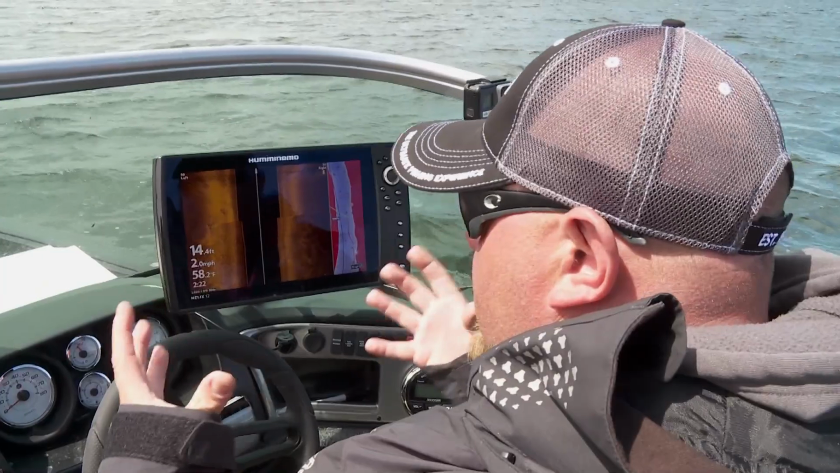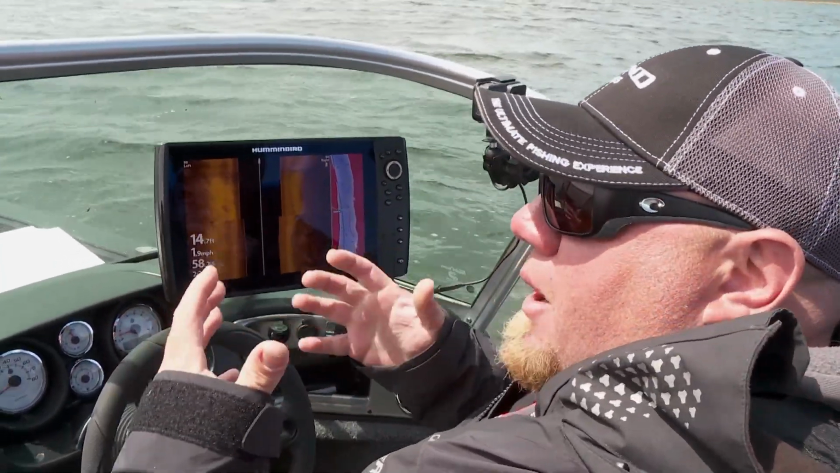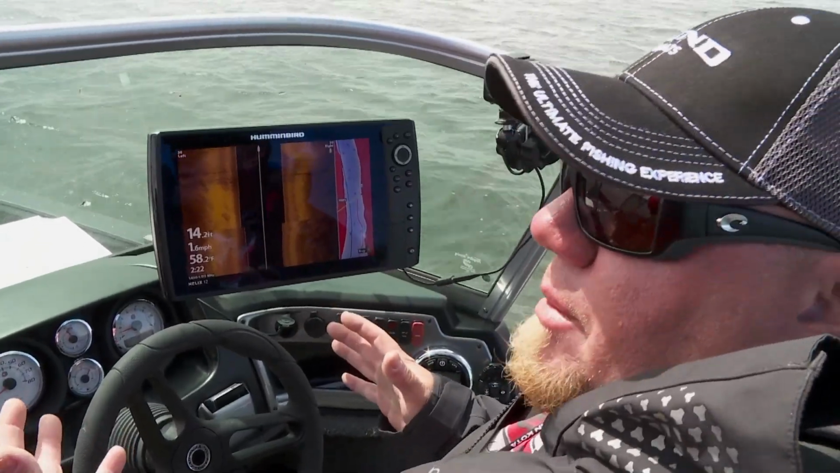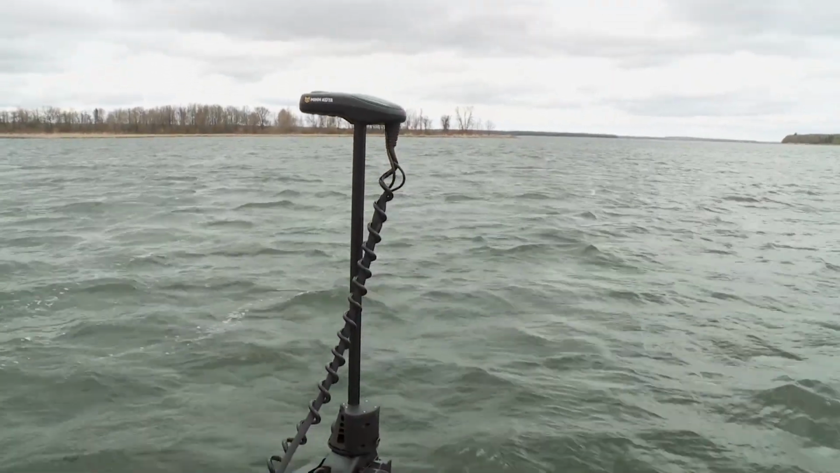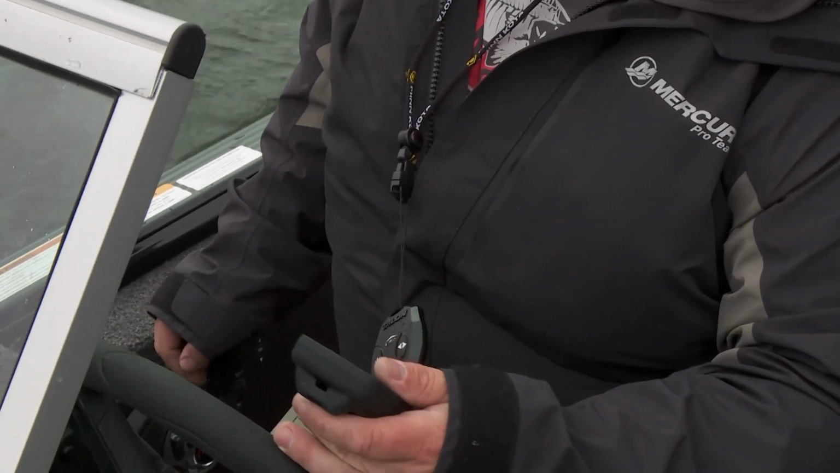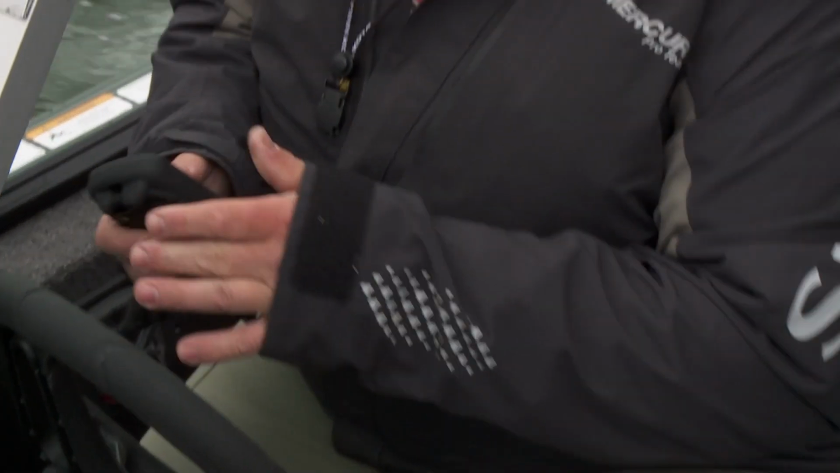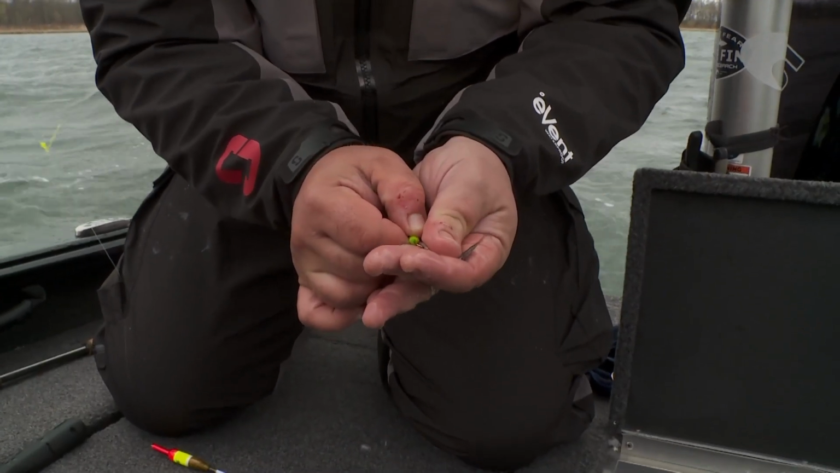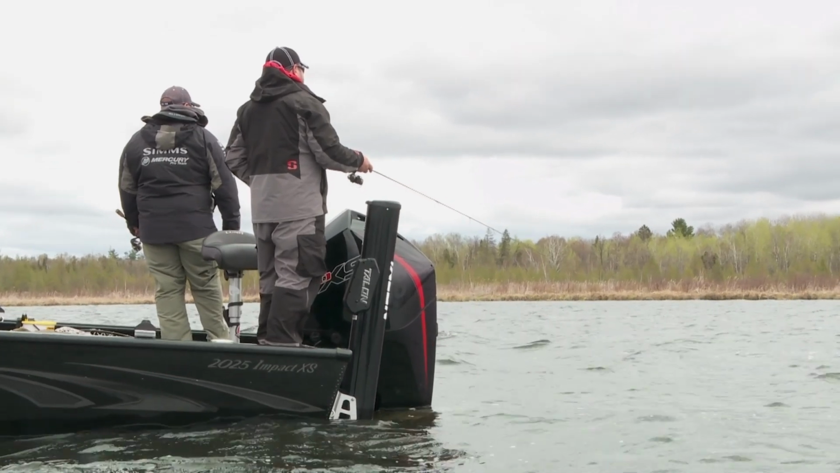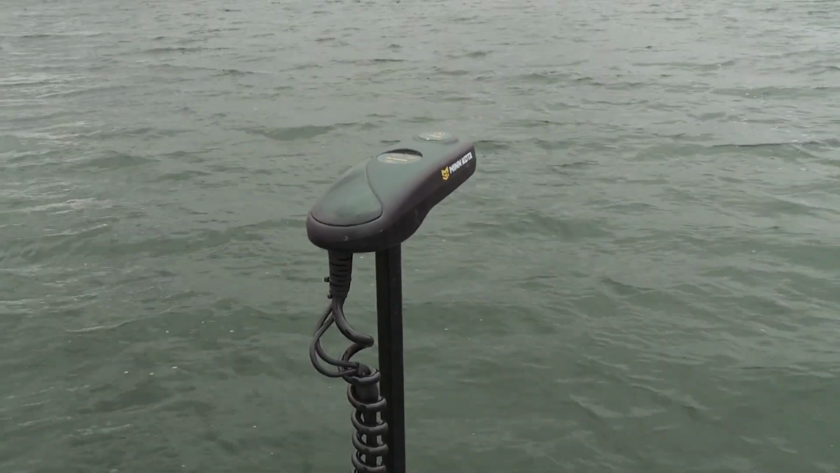That'll give you kind of a visual reference point on what crappies and panfish look like on your side imaging Humminbird units. And what we found today is it's a little windy, it's a little choppy, but we're fine. It's better to fish out of the back of the boat. Use the Altair, pin down, spot lock, just 30 to 50 feet off those pods of fish. It keeps the front like a stern, and it keeps us locked in on them.